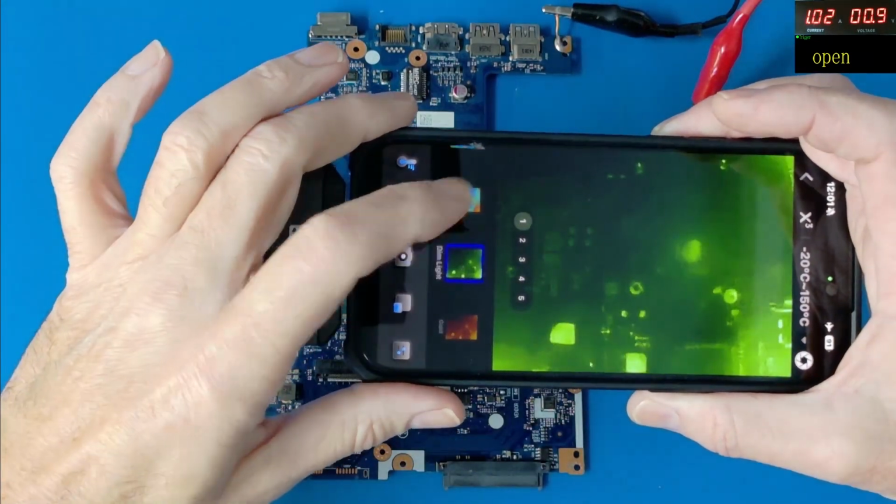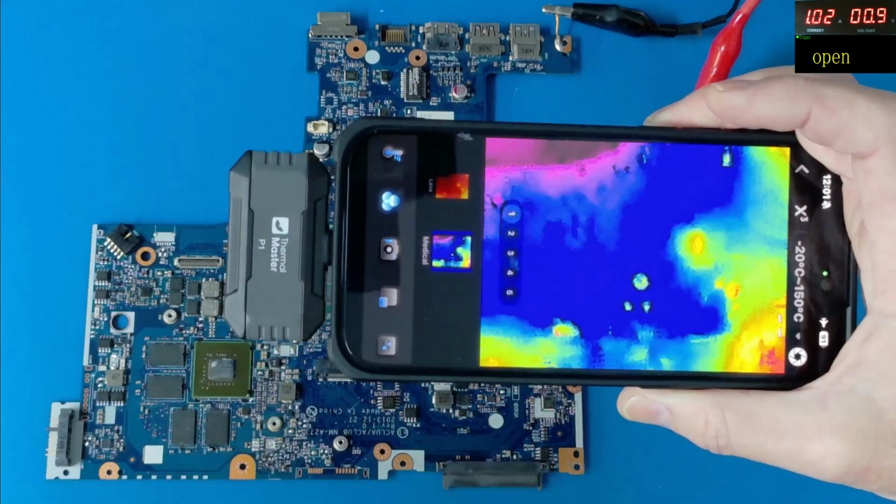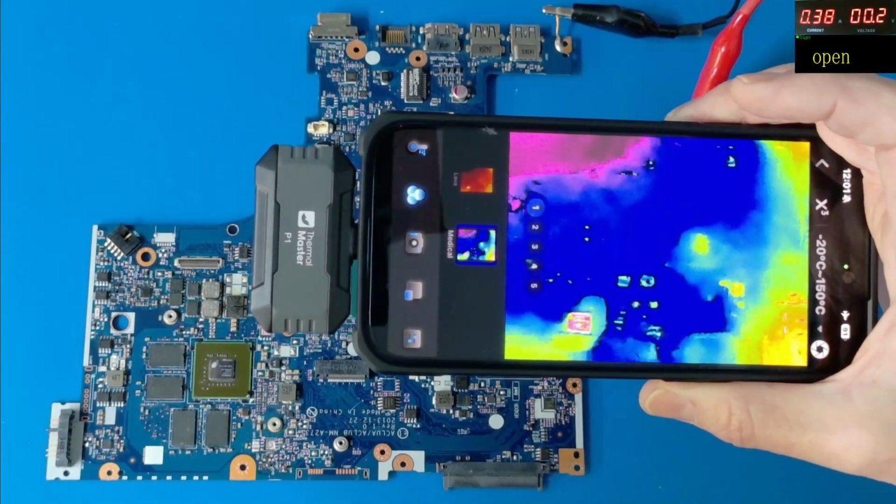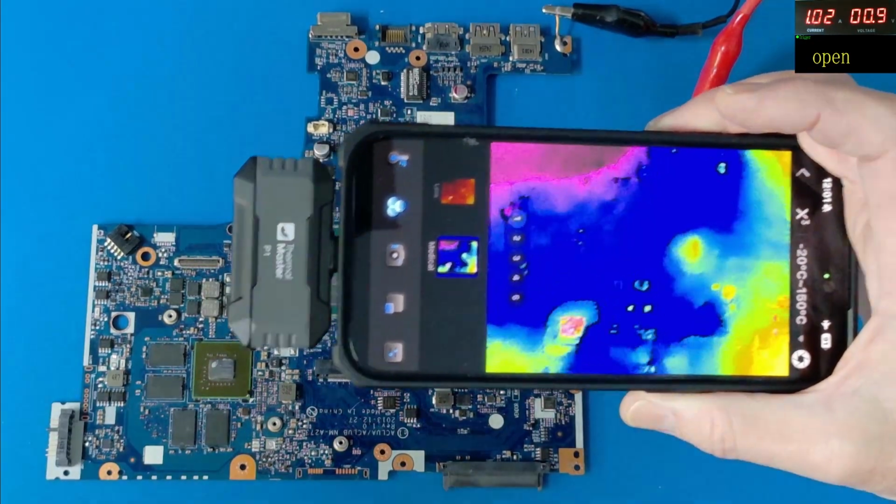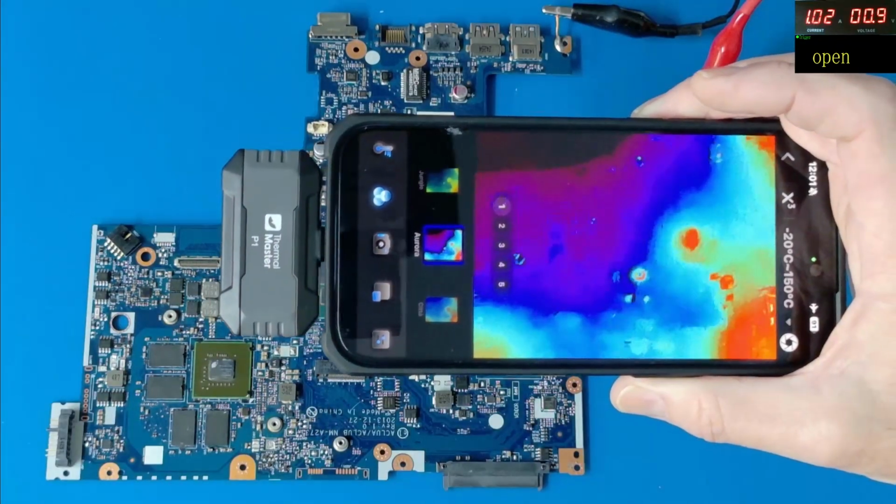But as you can see, it's quite apparent where the short is on here. So we'll go back to the one that I prefer, which is this one.